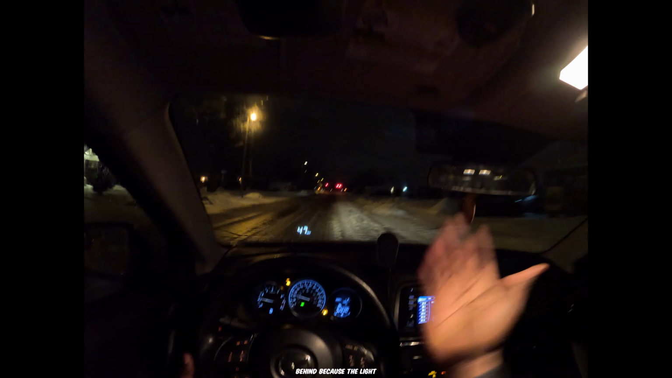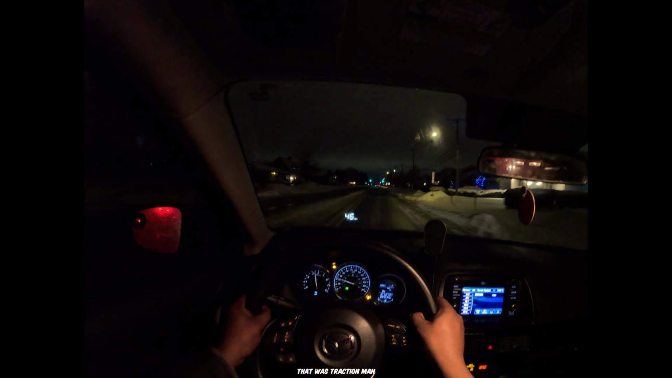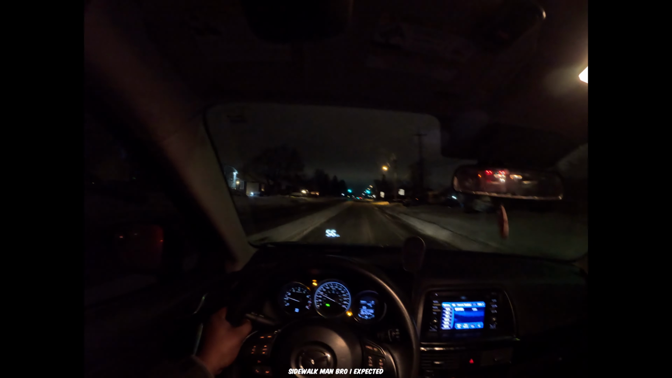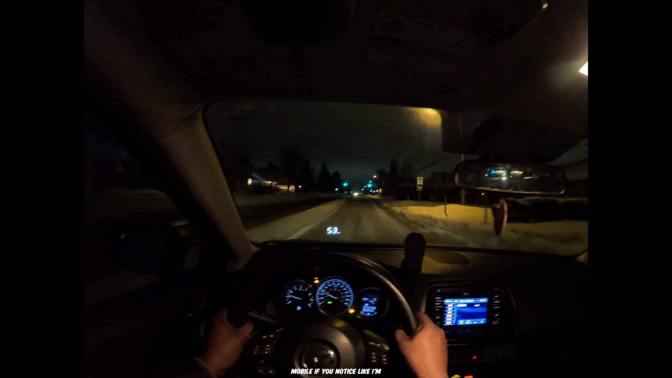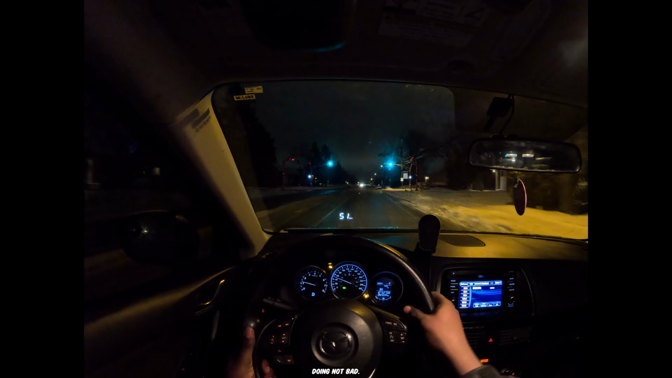Wow. I can't even see behind me because of the light, but it's calm. Pull up to the gas station right now and get some gas. Slow it down. Then we head onto the highway, whip it a bit. Okay, slowing down, car coming, turn it. Oh, traction. Oh, holy, that was traction, man. Oh, almost put us to the sidewalk, man. Bro, I expected it to hold on there more, but if you notice, I'm not driving like a normal person would. I'm actually pushing it to its limit, and it's actually doing not bad.